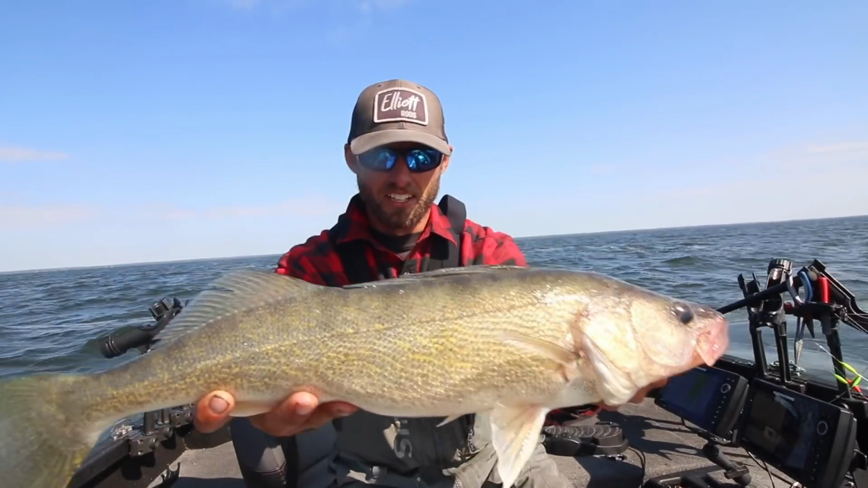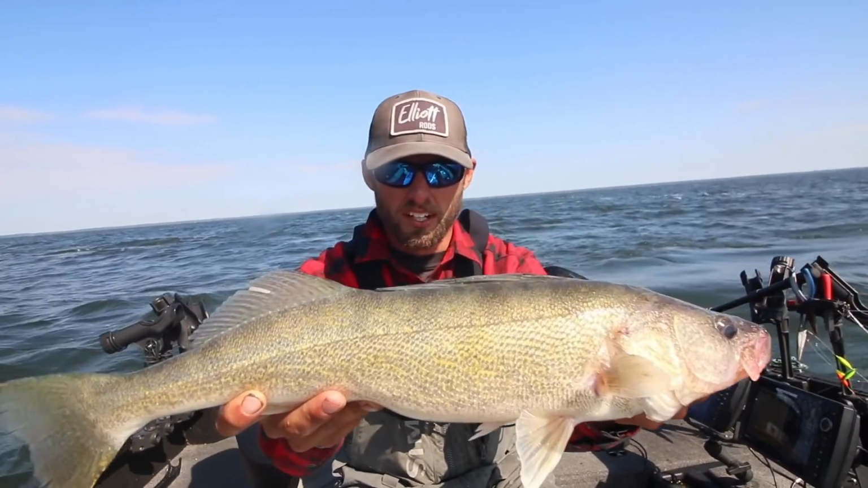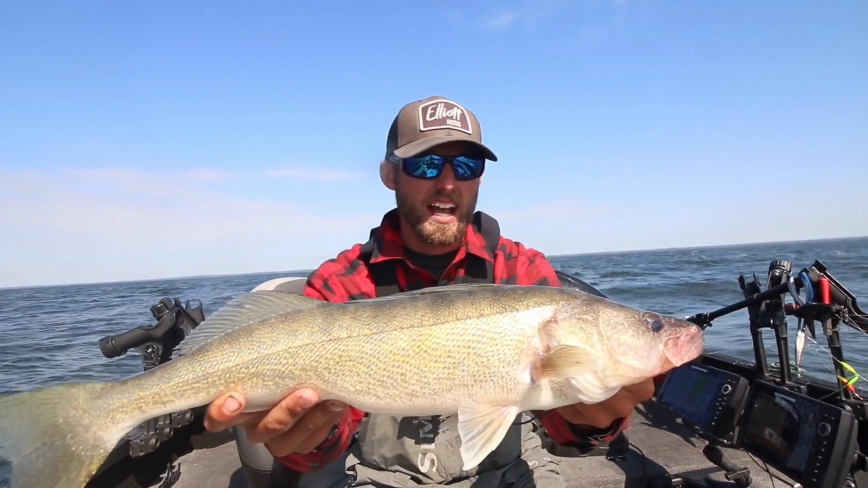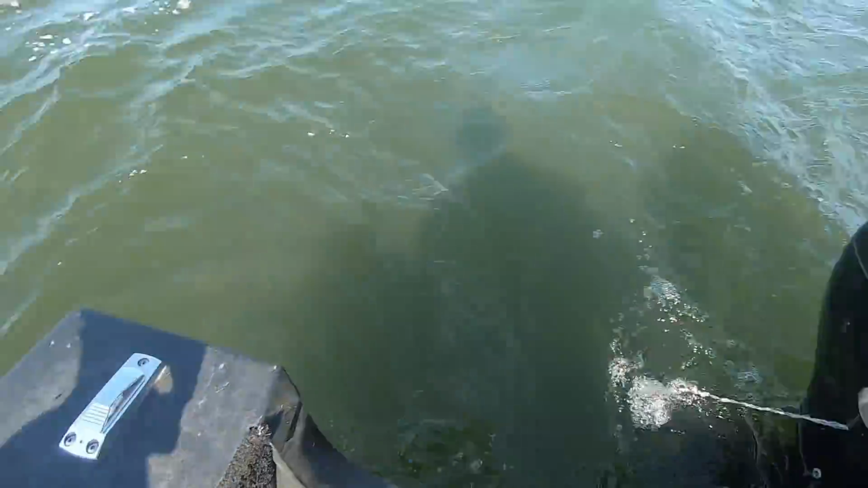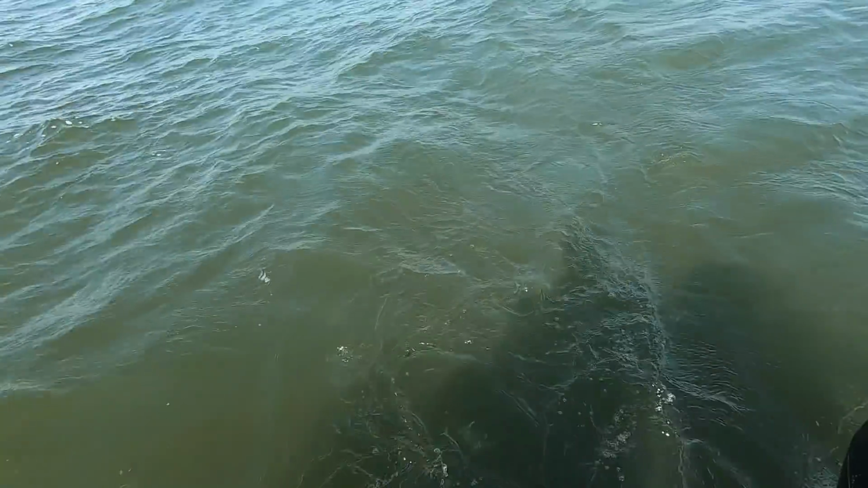All right, there we go. Awesome Mille Lacs Lake walleye. We have been working hard looking for fish. The pattern is not complete yet, but I think we are on the right track. So we're gonna let that guy go. That is incredibly rewarding. I hope to do this many more times. There he goes. Back to the depths.